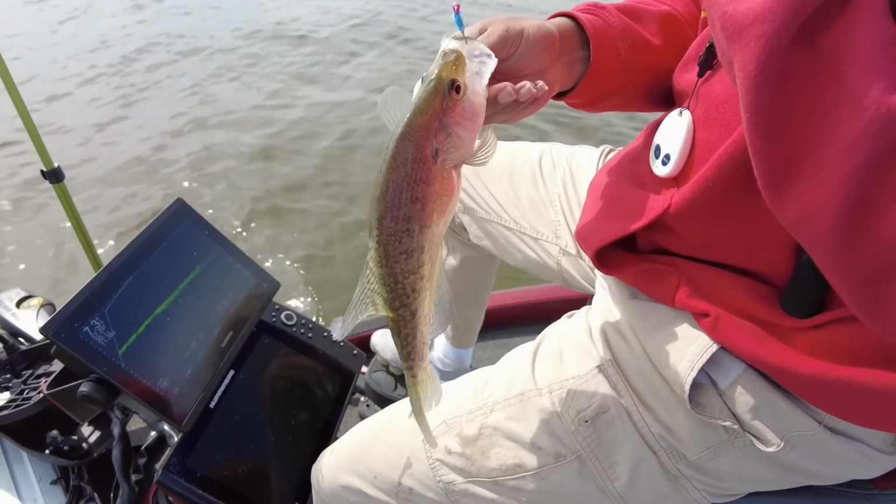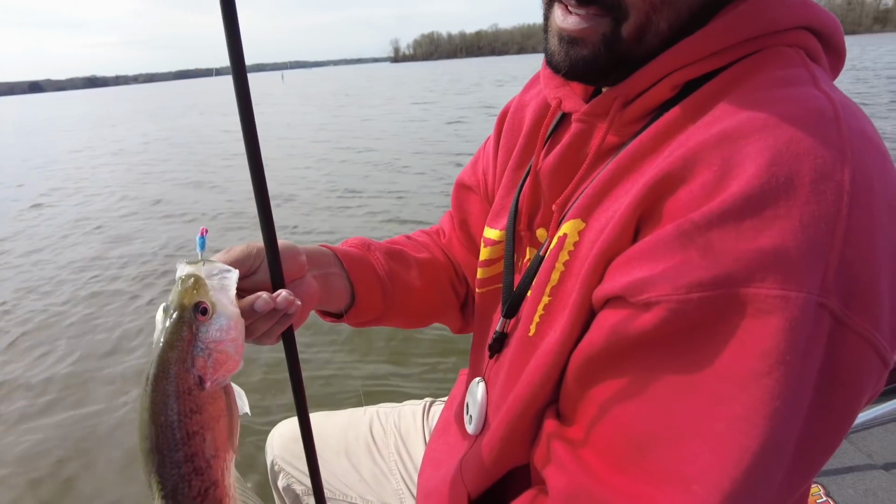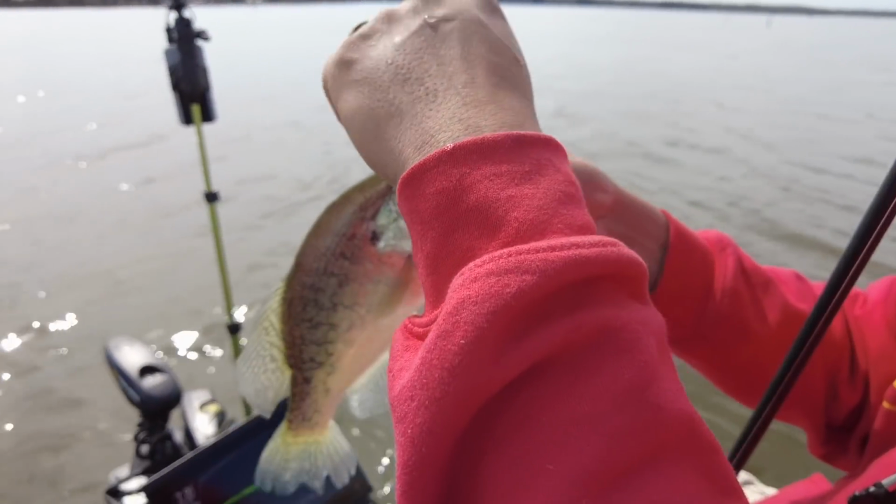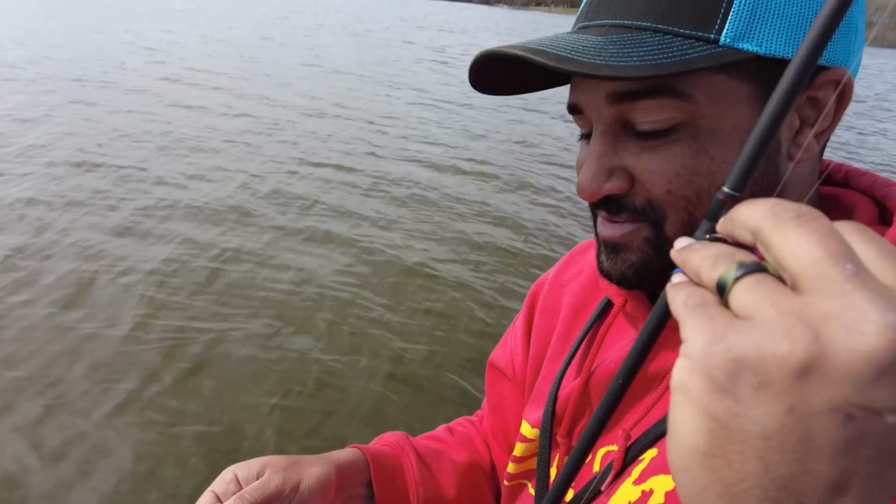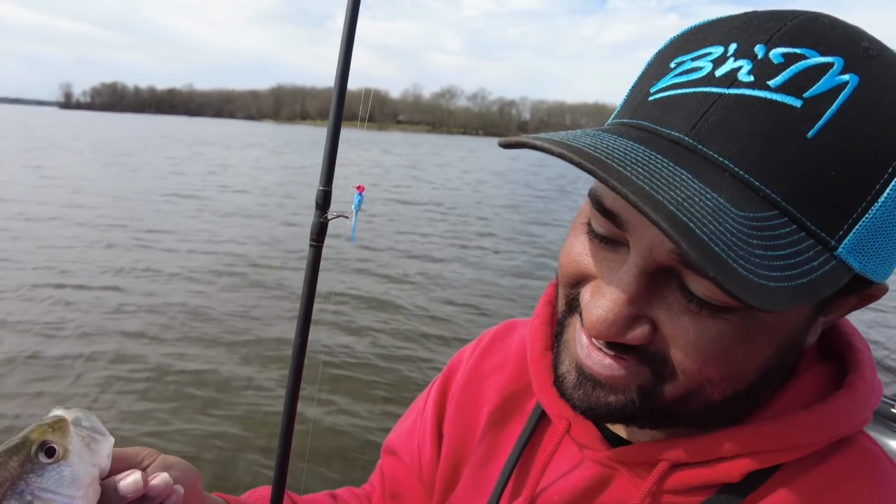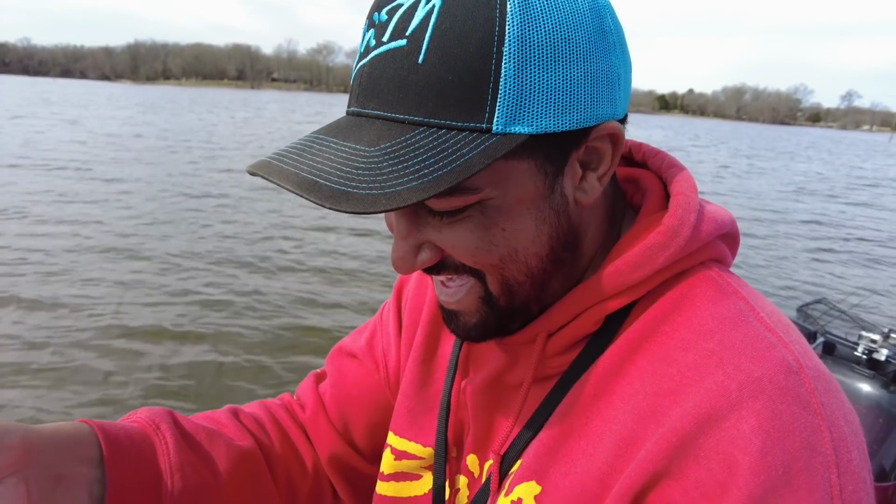I could do this all day, couldn't you? Oh yeah, this is definitely the life for sure. I mean, getting out here chasing these fish, man, it's a blast. It is. You must have a pretty understanding family because you obviously have spent a lot of time on the water. I think we've made 6 casts. You've caught 5 fish.